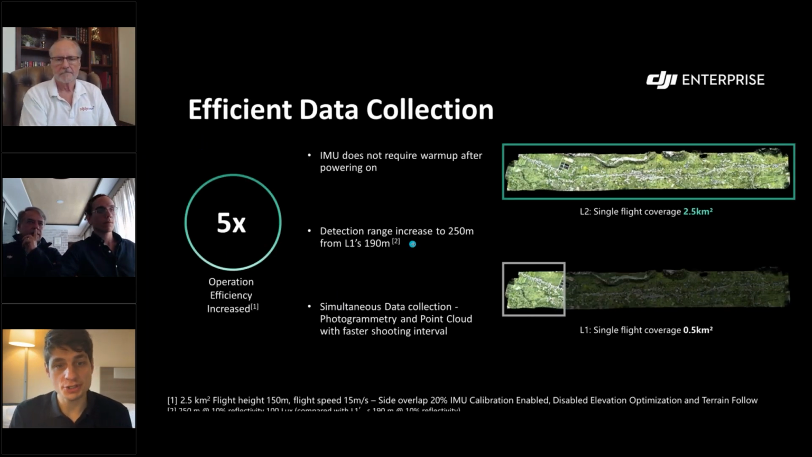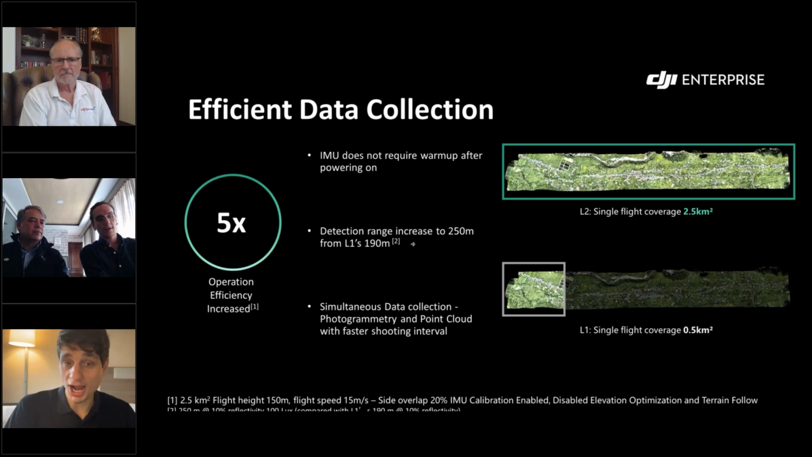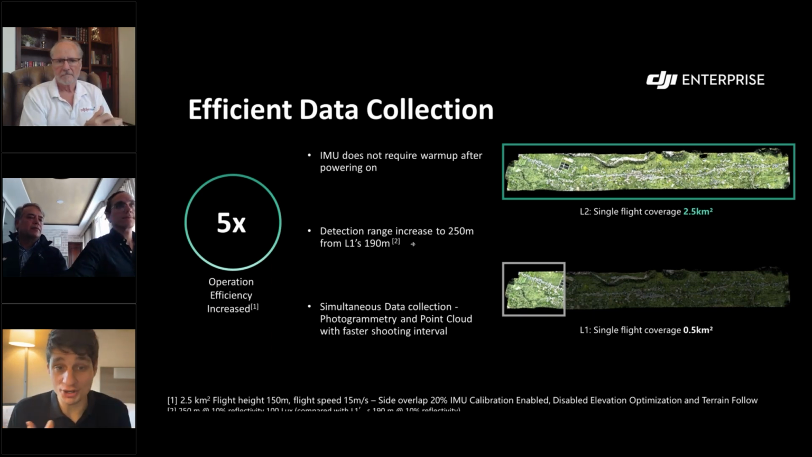One of the other aspects too is just scalability, so the efficient data collection. We can now fly much, much higher compared to the L1. So in this situation in Guatemala, being able to fly 140, 160 meters off the ground and still getting points all the way to the ground with accuracy is tremendous.